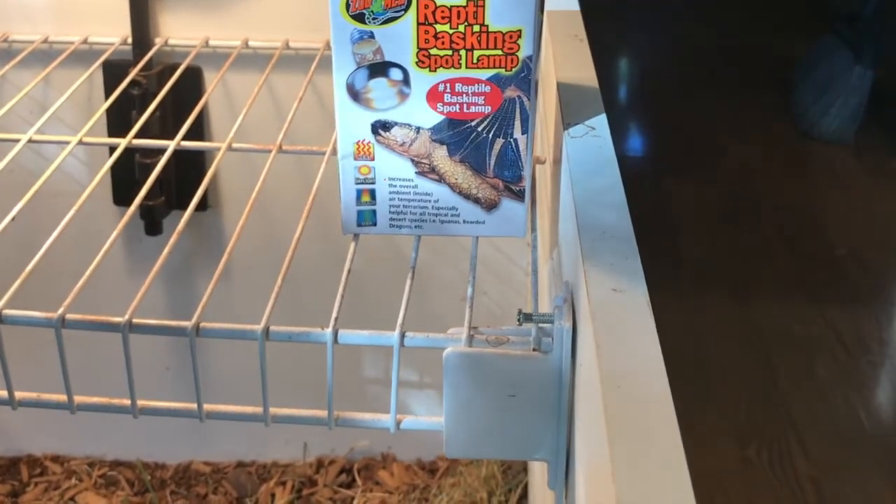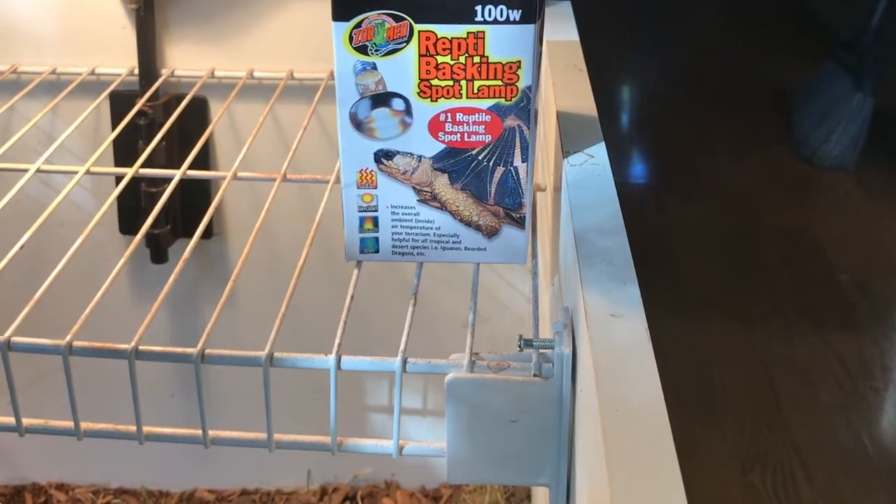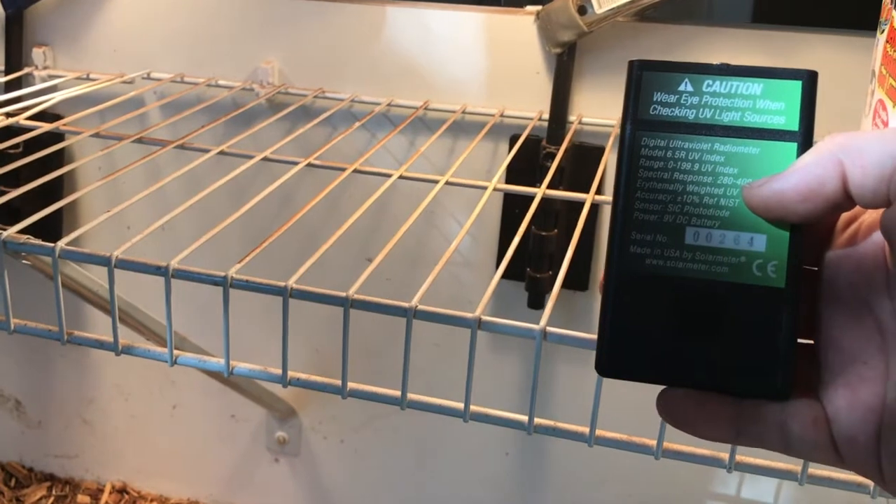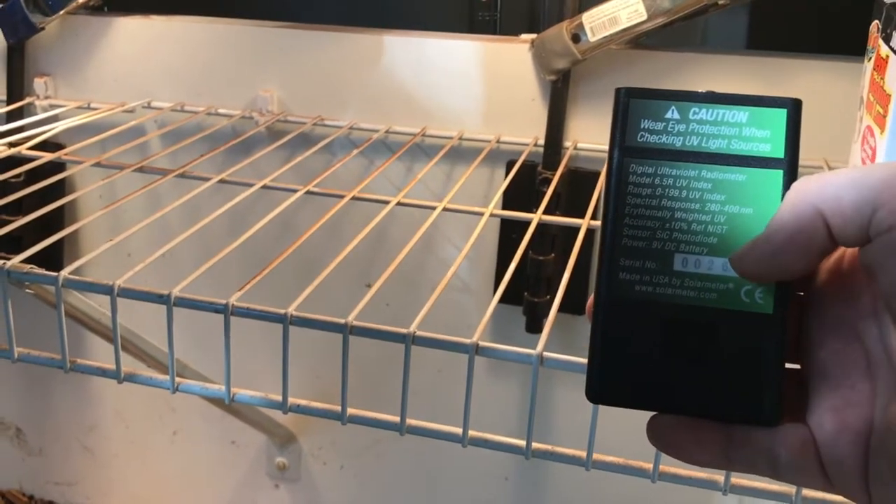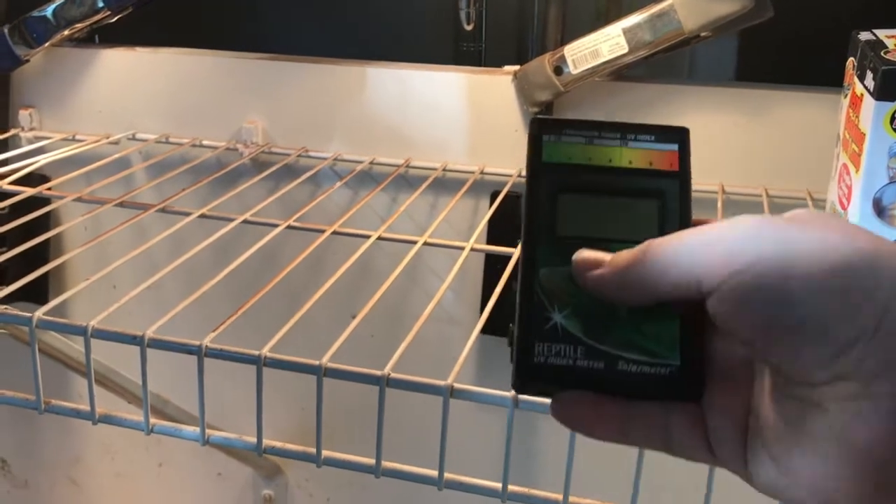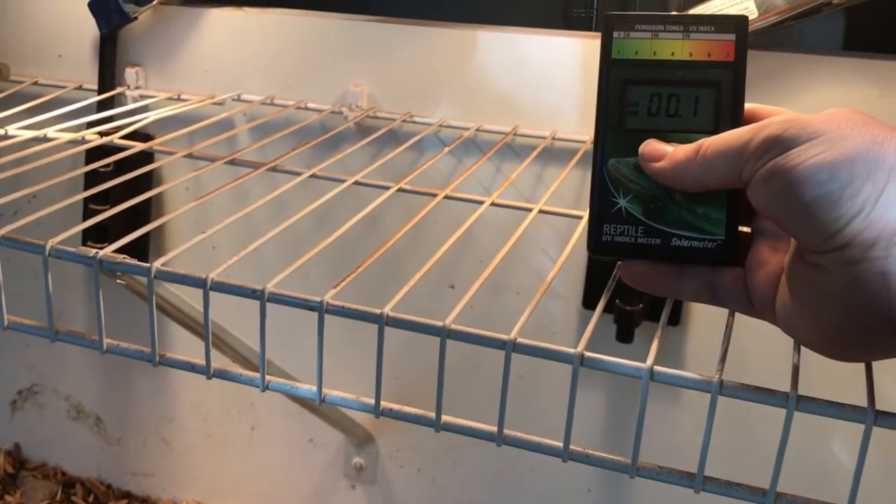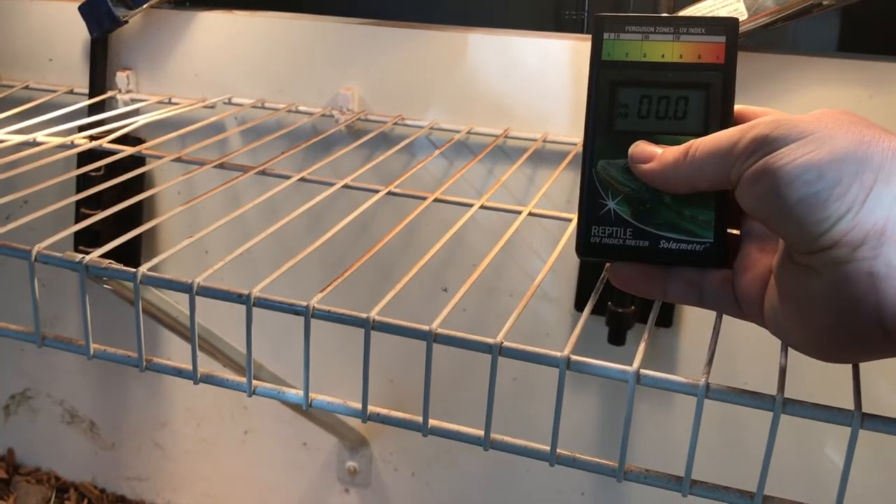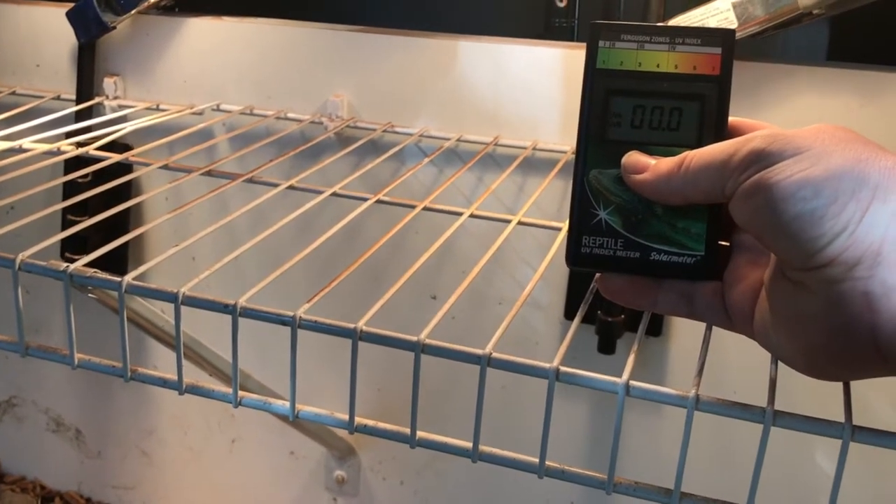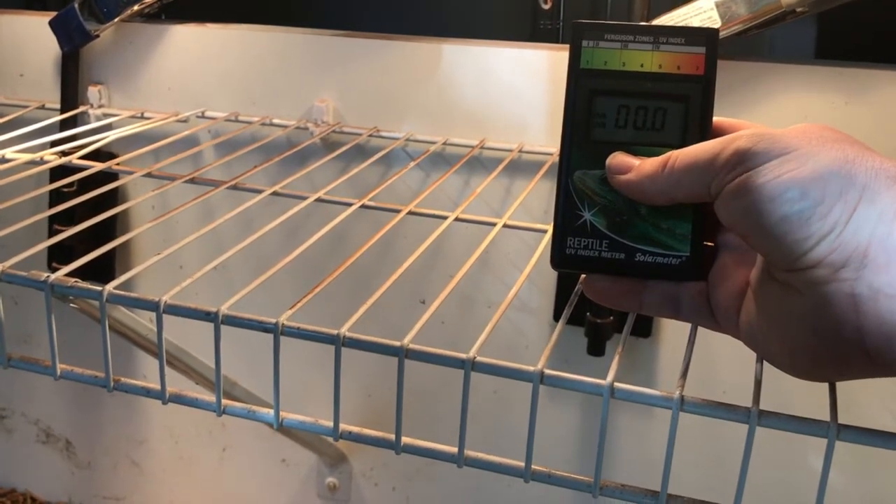One claim made by this particular light is that it gives off UV. Let's get my UV meter and see how much UV we're actually getting from this light bulb. This is able to read UV between 280 and 400 nanometers, which covers both UVA and UVB. This claims to give off UVA. Let's see. This is giving off negligible or next to no UVA, or UV for that matter.